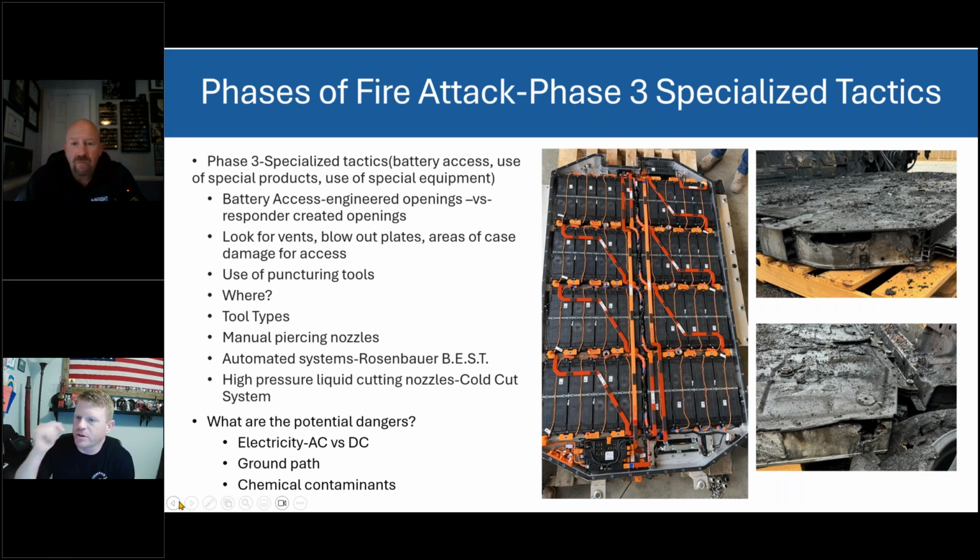Now look at this battery. The left picture is what it looked like before we destroyed it. This was under that big car, the one that was the second video, the EV9. All right. This battery weighs about 1,400 pounds, and is 85 kilowatt hours, and it was fully charged. This is an aluminum case battery with reinforcements, and there is a plate that goes over the top and a pad that goes over top of everything that's there.